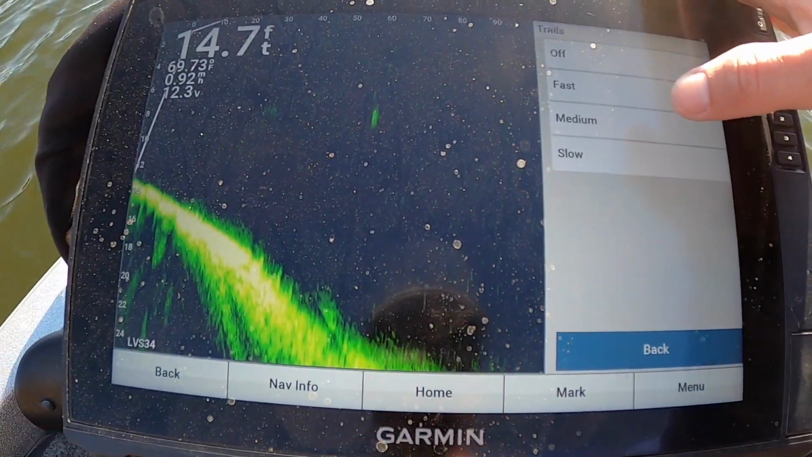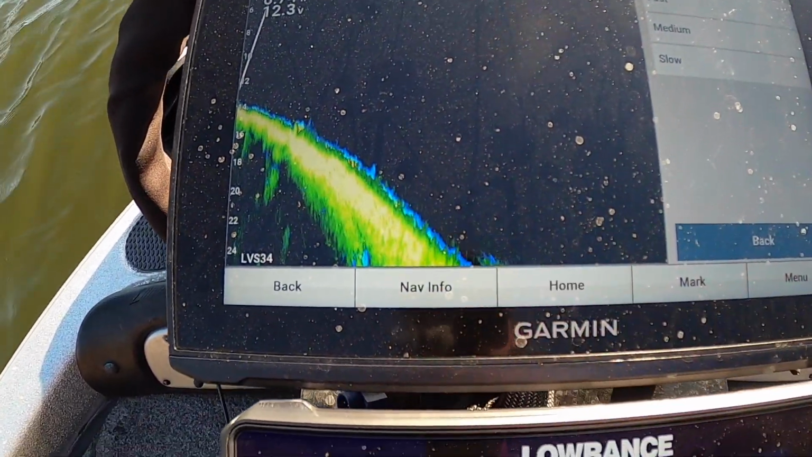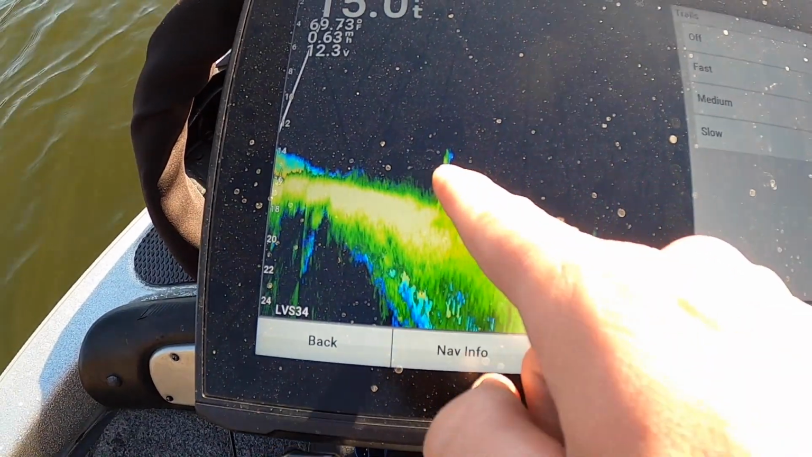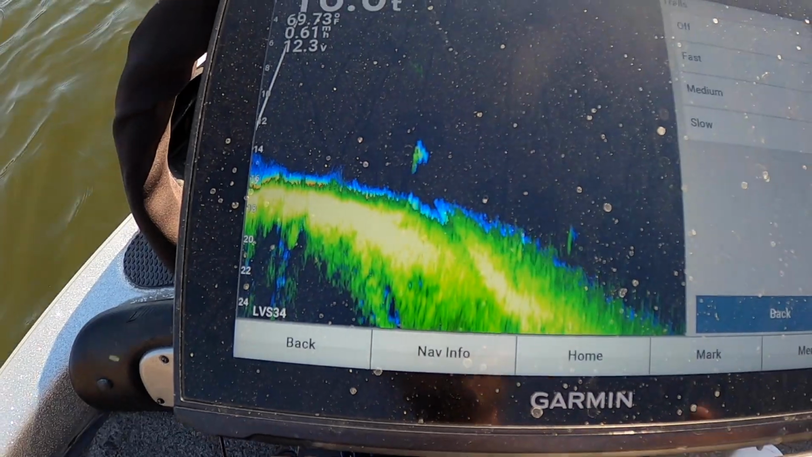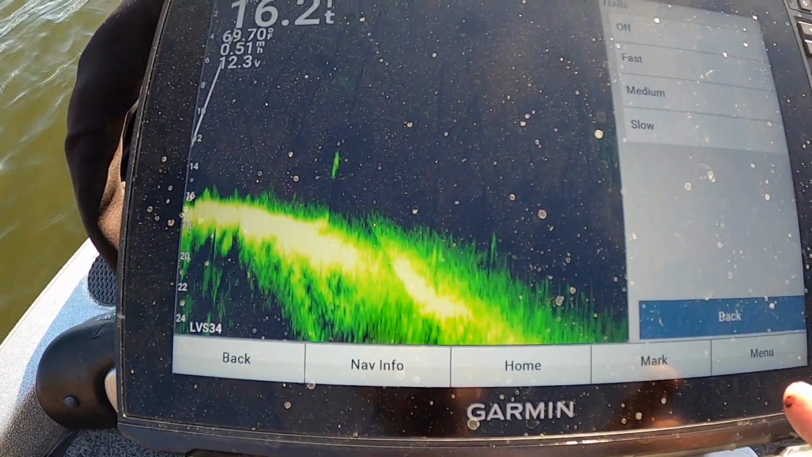All right, and then we have trails. I do not like this at all, but I'll show you what it looks like. If something's moving, it's going to show it going down. So this fish right here, as it's moving, it's showing the direction that it's moving. Like I said, I don't like it. It clutters up the screen. It kind of seems like it slows down the unit a little bit.